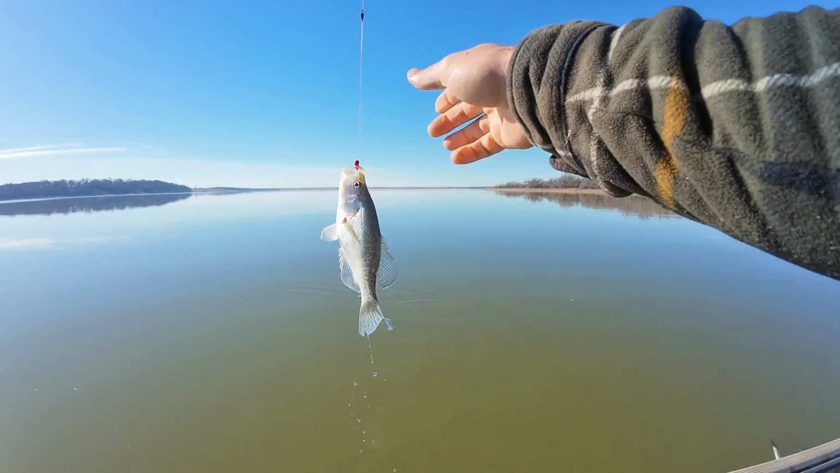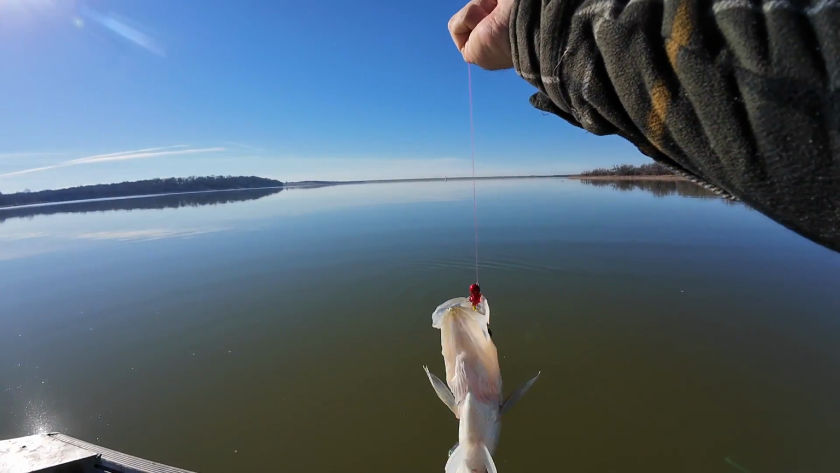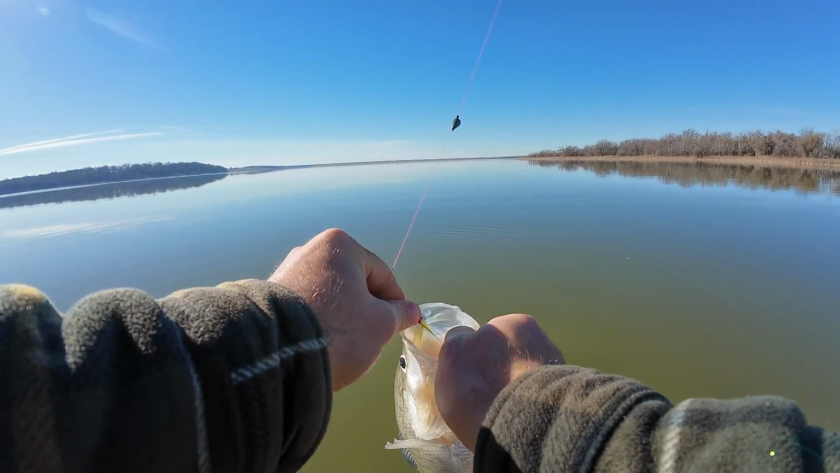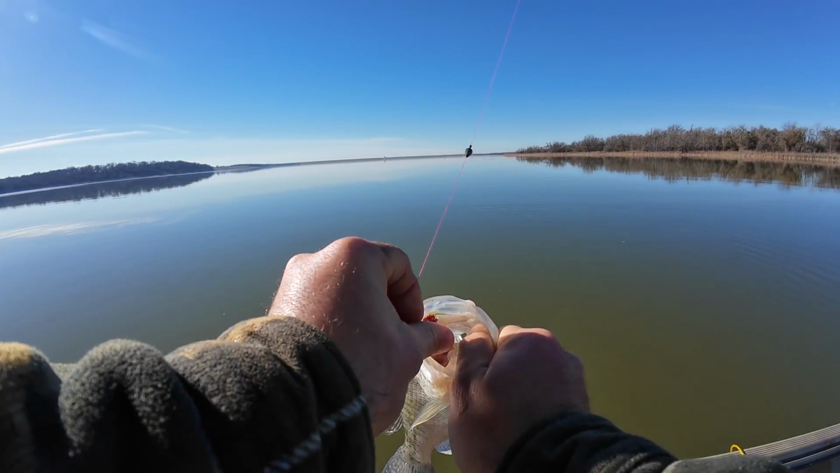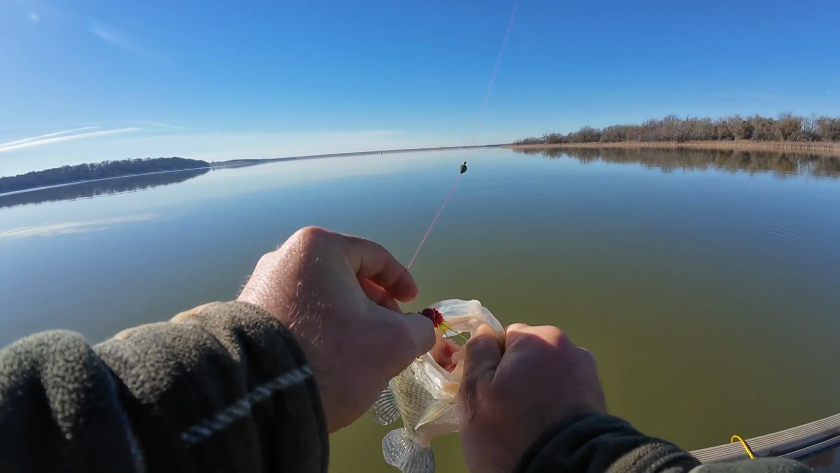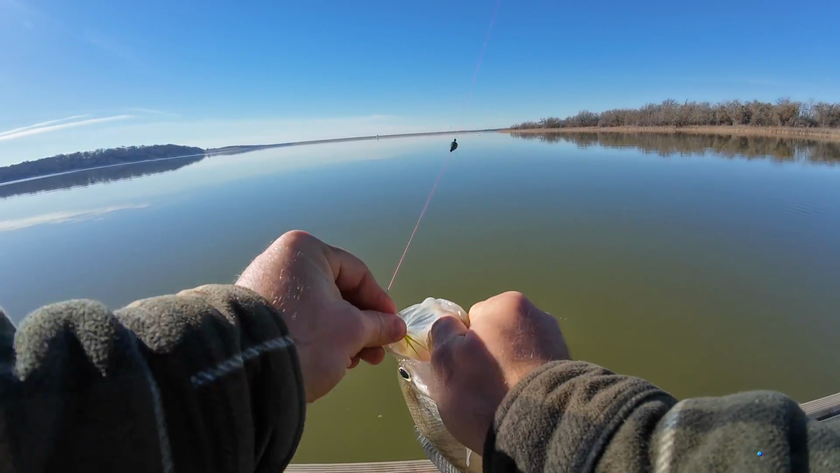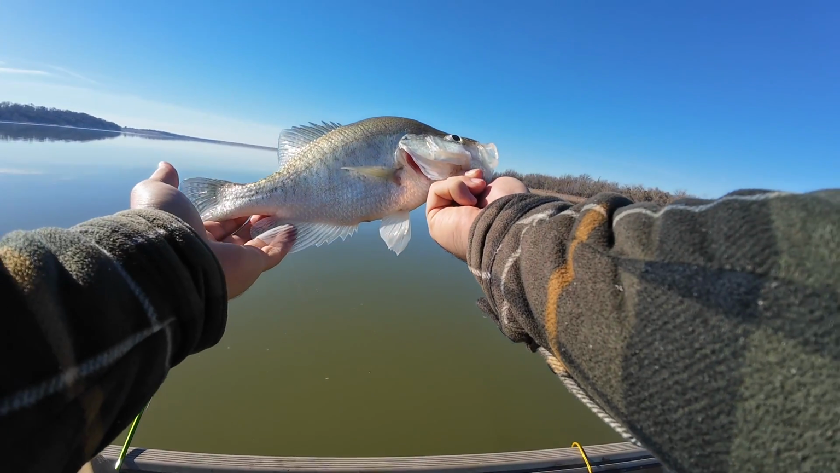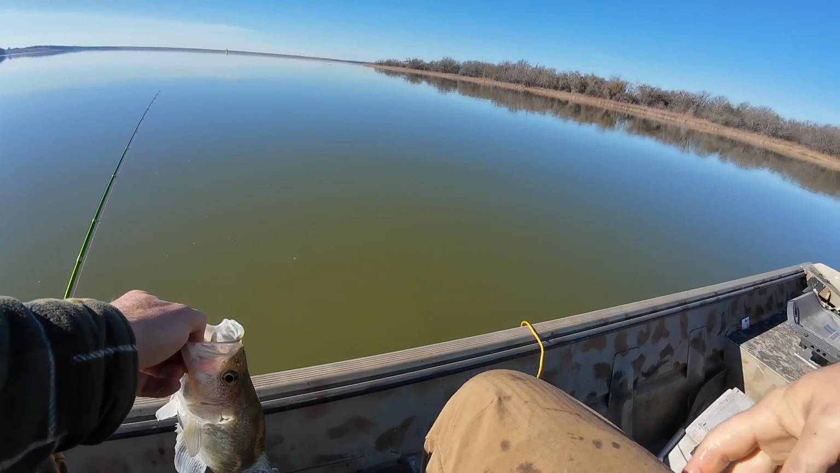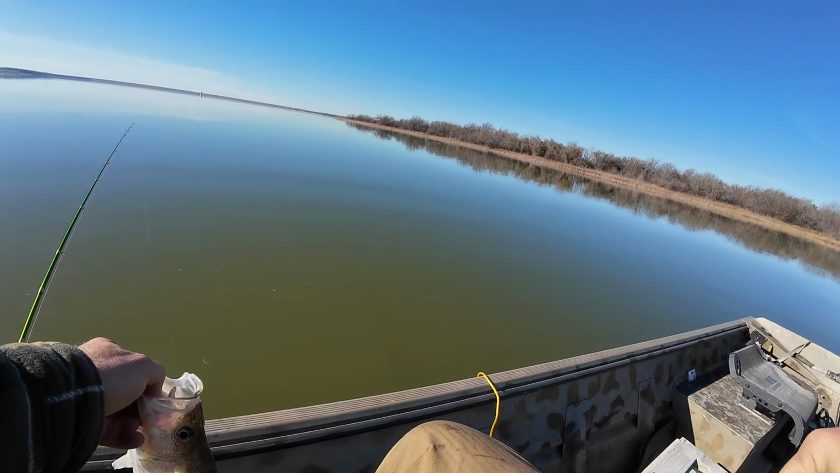Oh, big crappie. He's lethargic. Nice, pretty white crappie. Add him to the stringer.